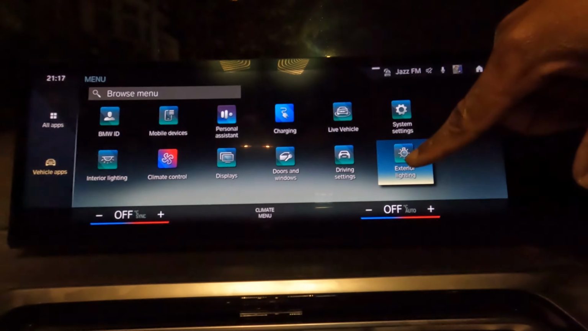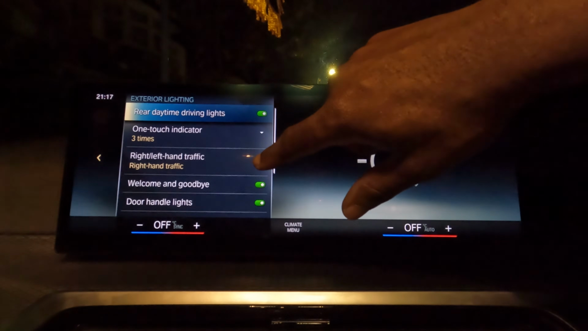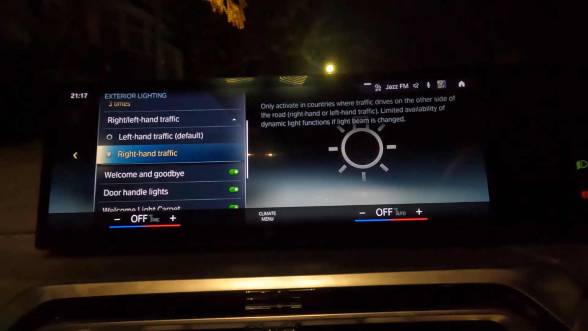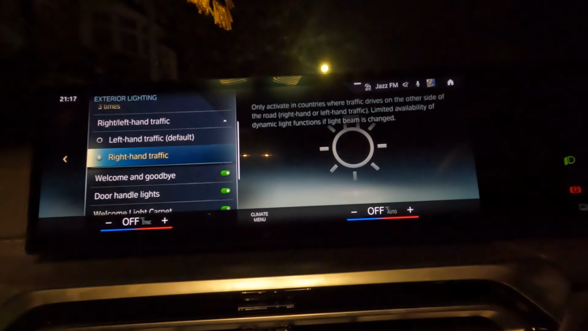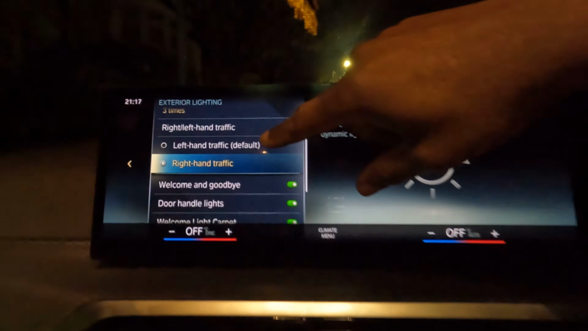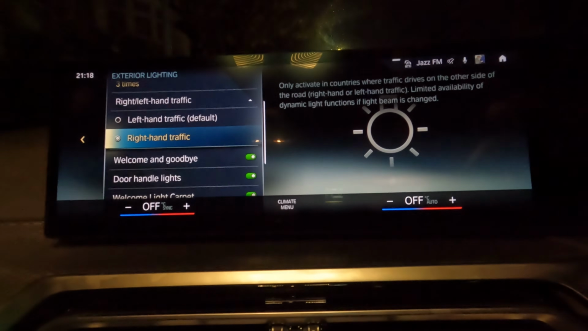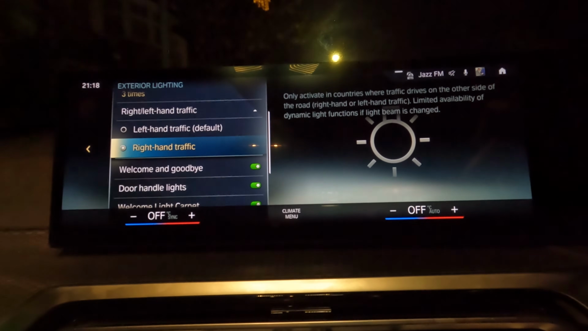So I went into this exterior lighting section, and just down here where it says right and left hand traffic, click on that. Now here in the UK we drive on the left side of the road, but the traffic coming to us is coming from the right side of the road. So I changed it from the default, left hand traffic, to right hand traffic, and just like that the light moved over and I stopped getting flashed by people.